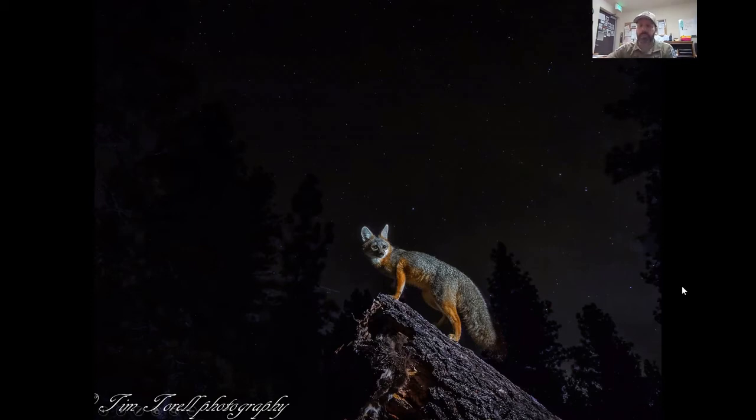He actually played with the settings. I mean, it's a lot of work doing this kind of photography because the batteries need to be replaced, you've got to change your settings, you've got to check this, check that. But he played with it enough and he finally got it figured out. So we actually have the gray fox and the starry night. Again, this is not photoshopped. So this is just a super cool image to be able to receive from Tim so that I could share it with you guys.